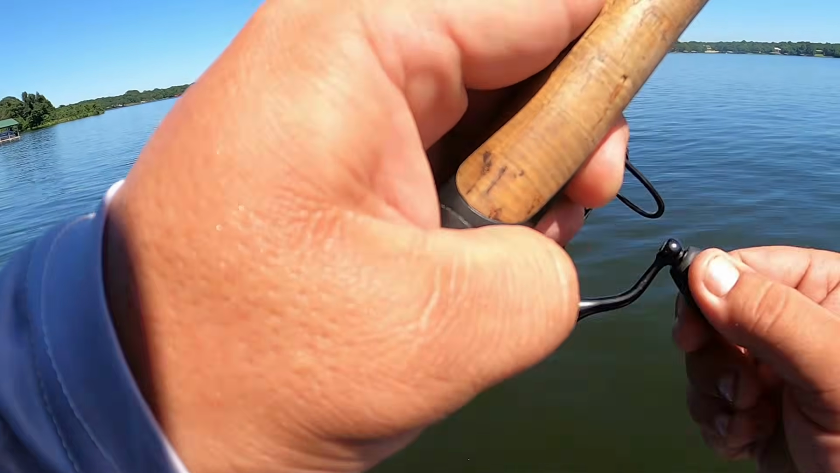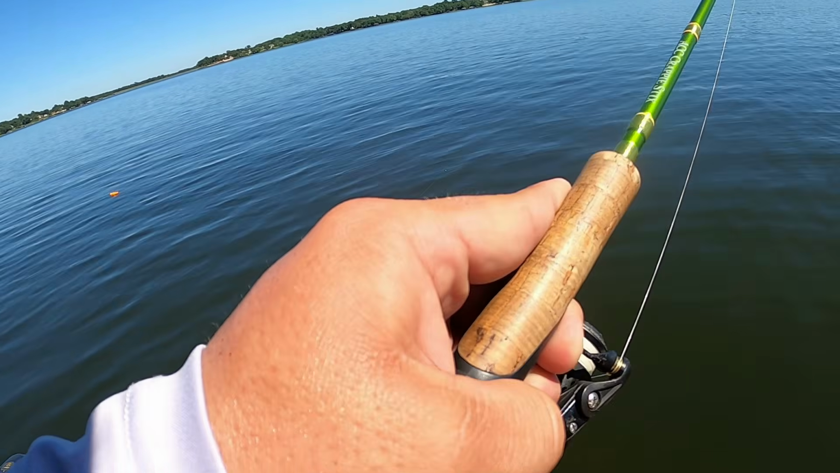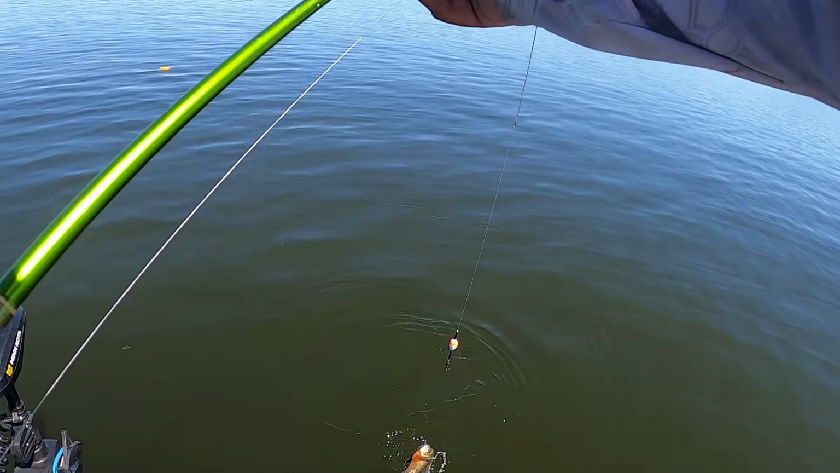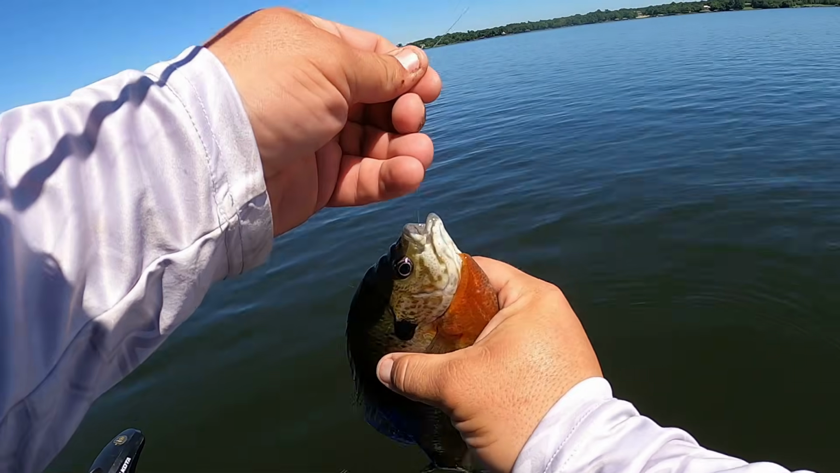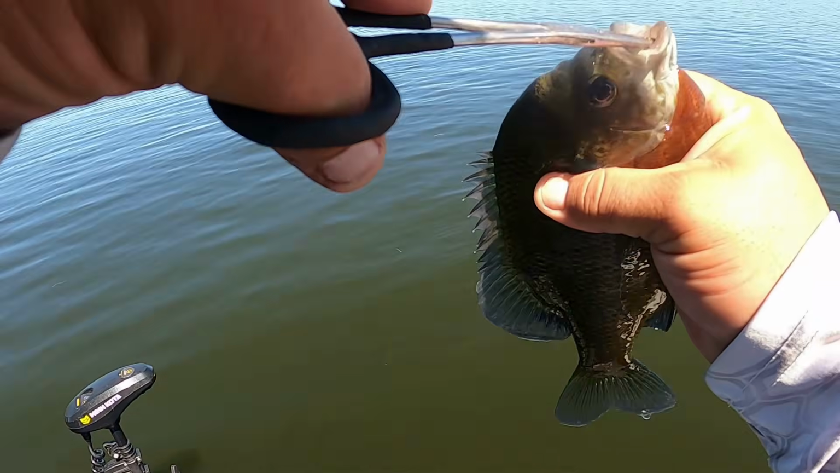There he is. I told you we was on him. I was getting this one. Feels like another tank. He's coming up, he's swirling. Look at that bluegill. I think he swallowed it. Not as big as that 10 incher, but that's still probably a 9.5.